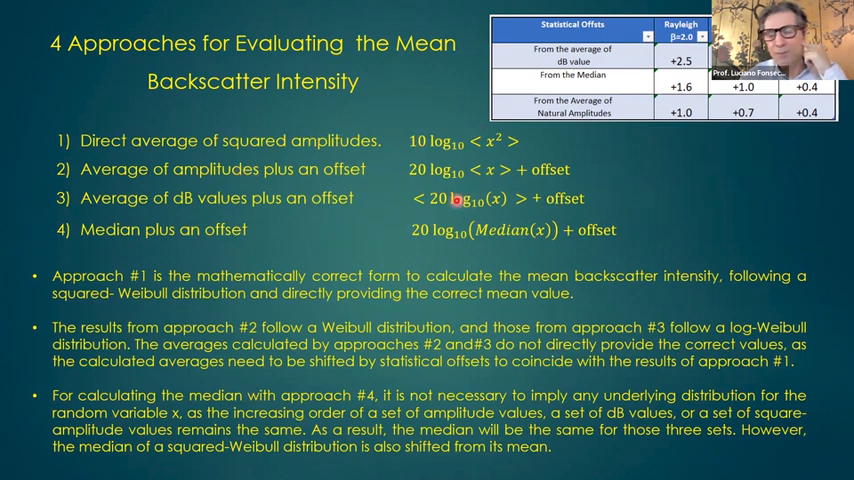This one is log Weibull, wrong too, but you add an offset and you're okay. And for the median, you do not need to assume any underlying distribution, because the order of the backscatter values, amplitudes, squared amplitudes or log of amplitudes, does not change. But the median is not the mean, so there's an offset between them, and you need an offset too.